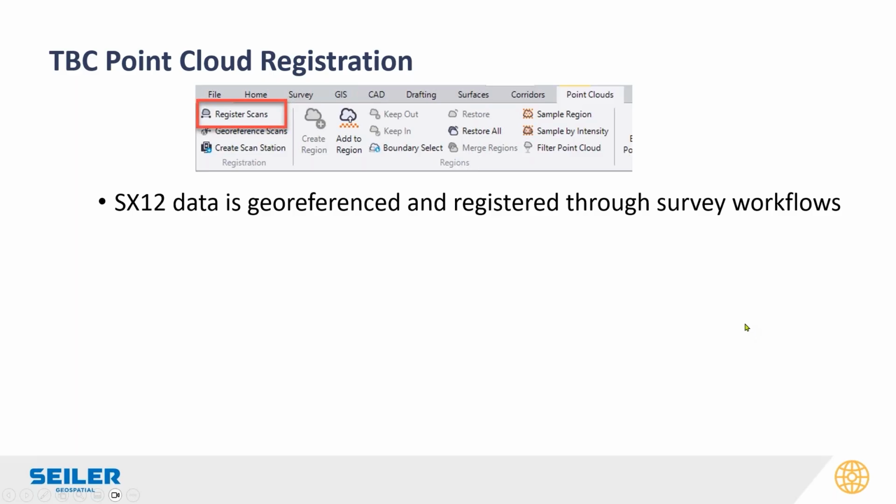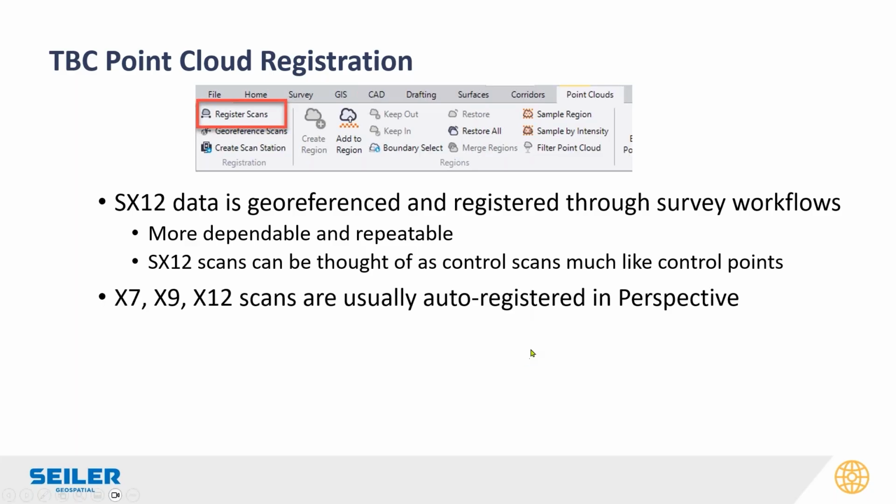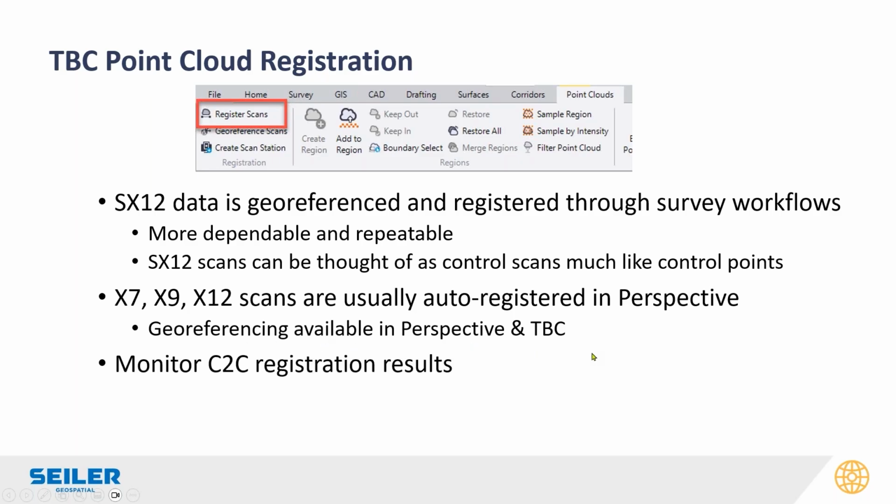Access data collector, or we can move it to the GNSS points through the normal TBC survey functions like transform or move or whatever you typically would use. I think the SX12 data when it comes to georeferencing is a bit more dependable and repeatable. You really can think of SX12 scans as control scans, much like you would with control points. It's very easy to anchor the X series data to it. Although Perspective, which is the software that runs these scanners, does have georeferencing in there as well.